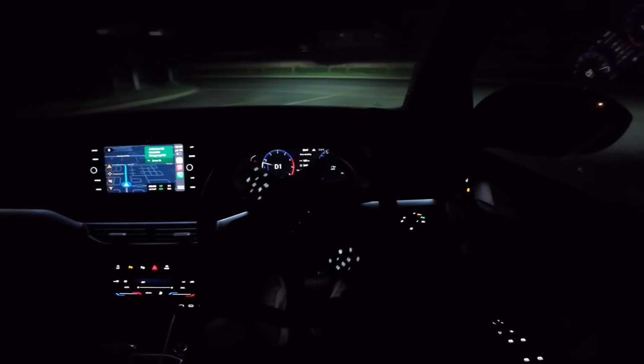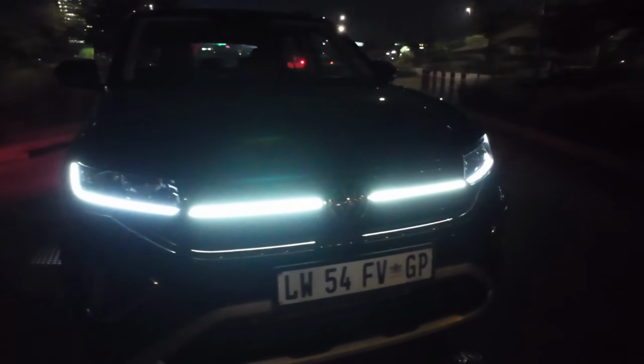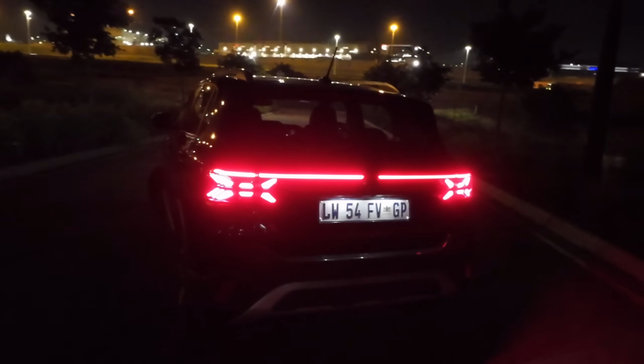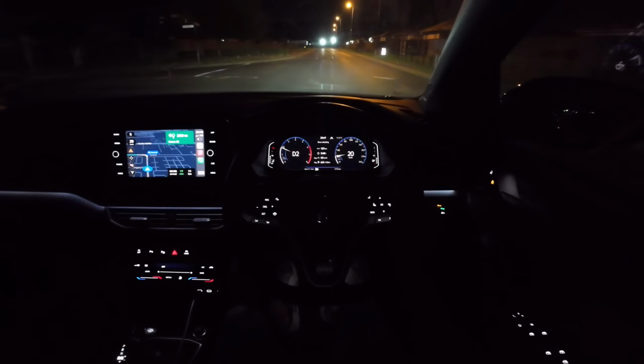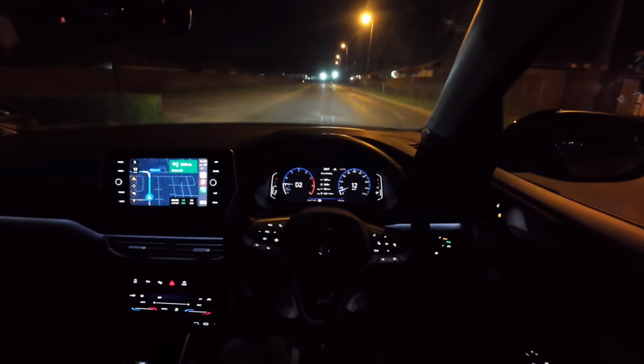Today we're doing yet another night POV drive. We're inside the 2025 VW T-Cross, and let's experience it during the night time. Let's see the IQ lights in action. Let's see the interior lighting, where you can see the ambient lighting and all. And before we actually get into the drive, I'll show you some of the lighting effects that you get when waking up. That is unlocking and locking the car at night, how the lights come on, the puddle lighting, you know, those sort of things.